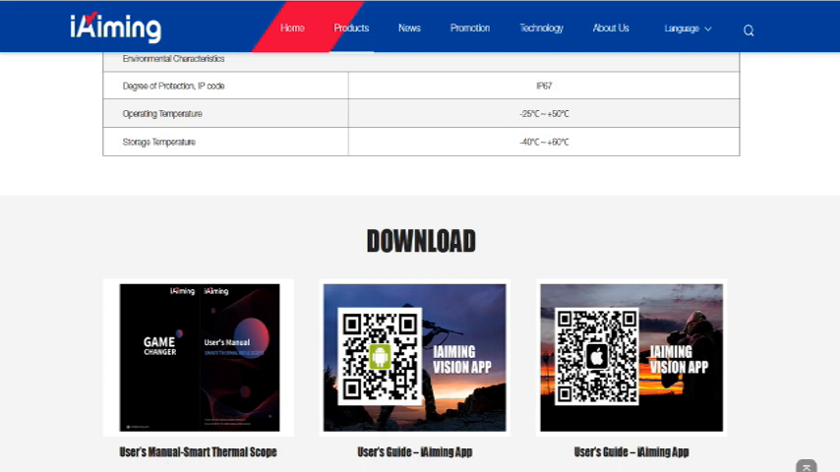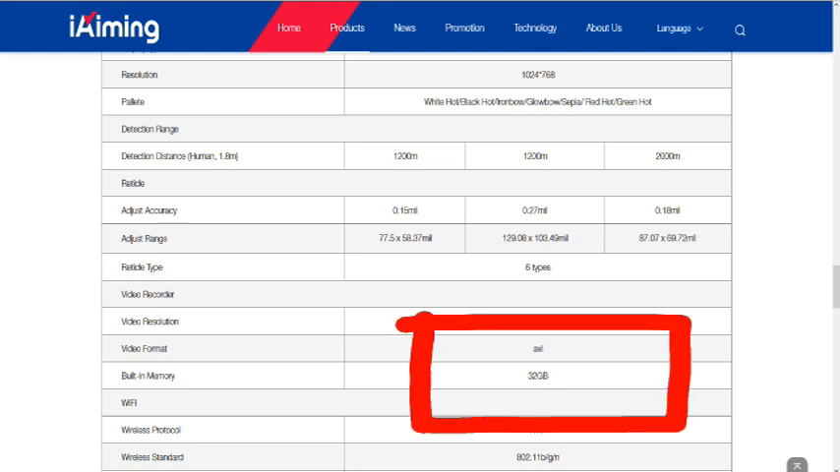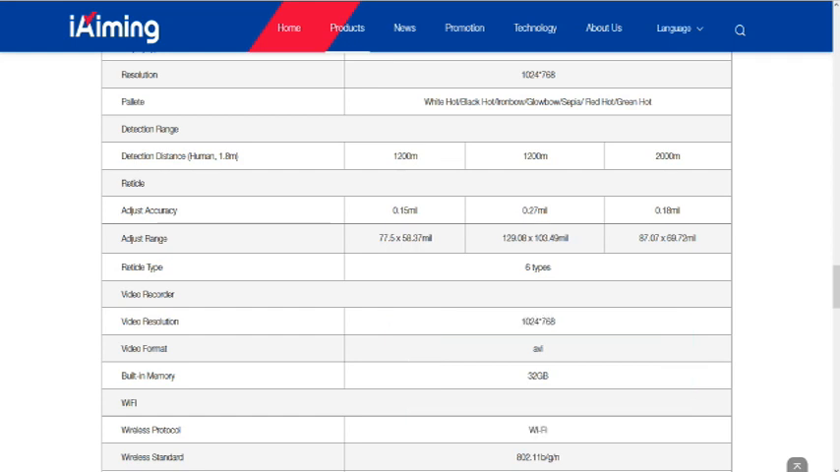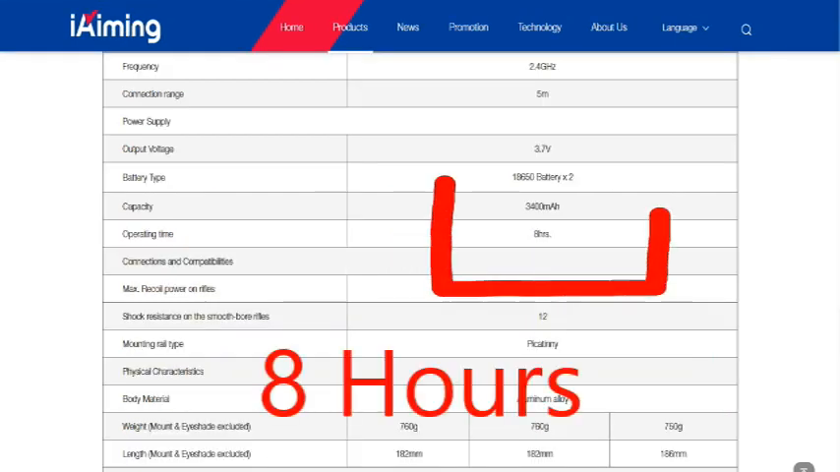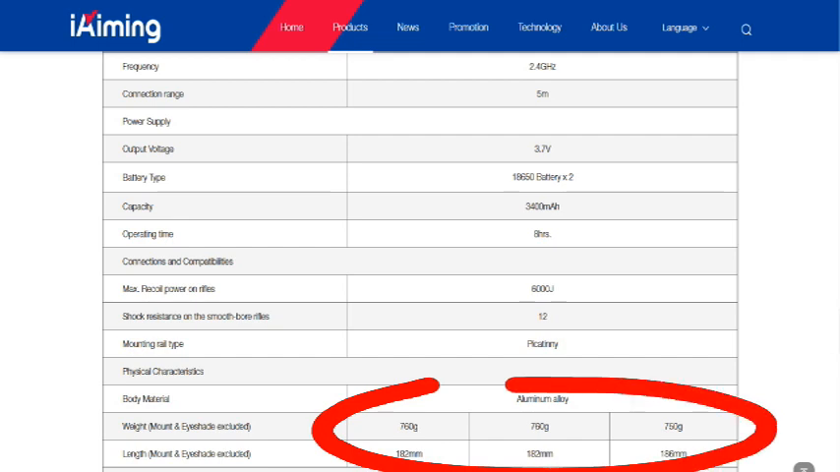It has Wi-Fi apps available for both iPhone and Android, so you can sync up and control your scope via the app on your phone. You will also need this app to do the recording from the scope. It has an inbuilt memory of 32 gigabytes, it's waterproof, and as I said, the batteries will last about 6 hours of use. The weight is 760 grams and the length is 182 millimeters in length.